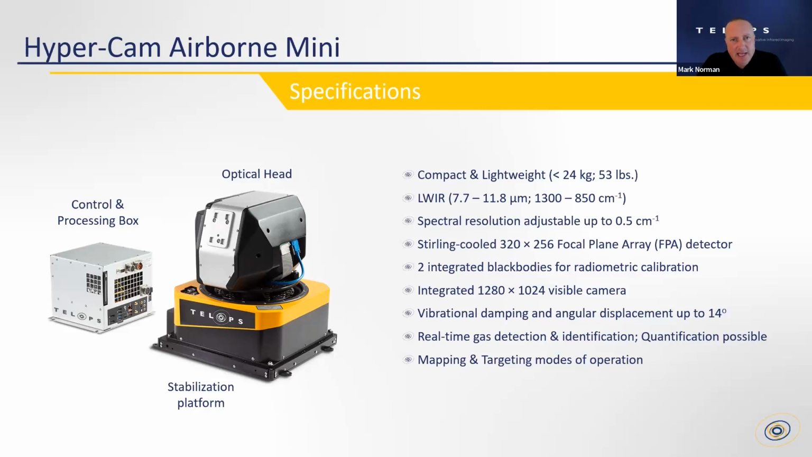There is a stabilization platform you see on the bottom of the picture on the left, and that keeps the system stable. It dampens vibrations and allows the system to gimbal or to rotate an angle as needed to collect the data. Again, detection, identification is done in real time. I'll talk about quantification, which is something we do post-processing with the data that's collected.